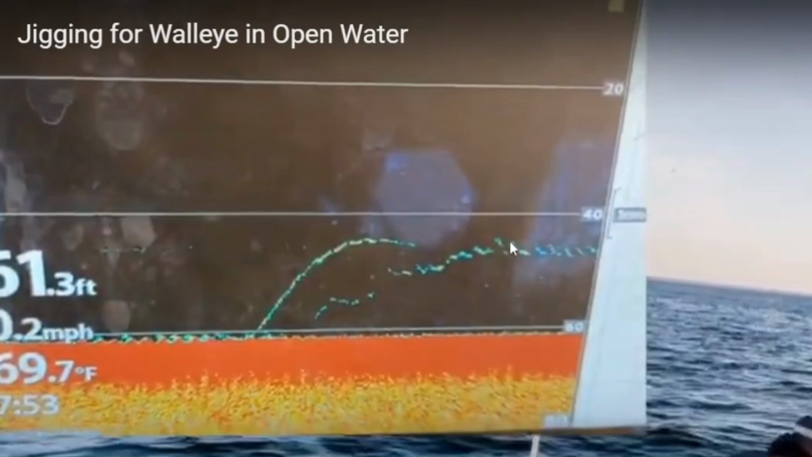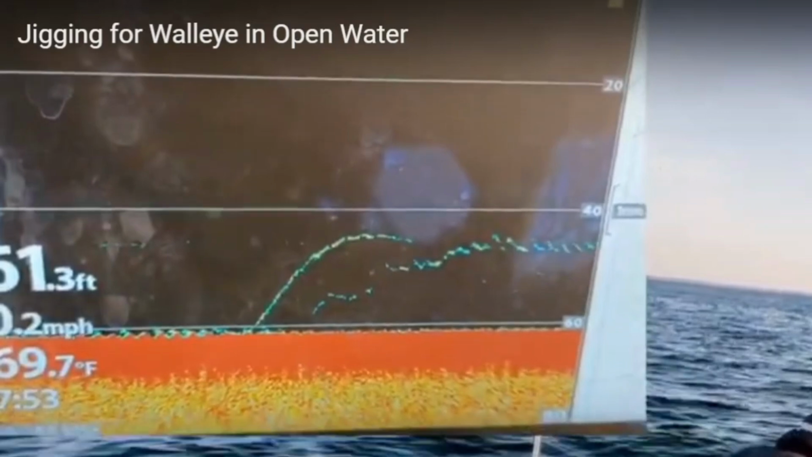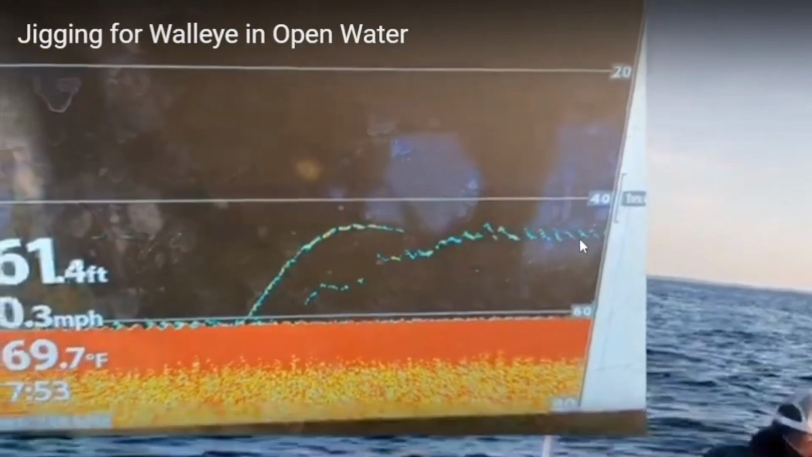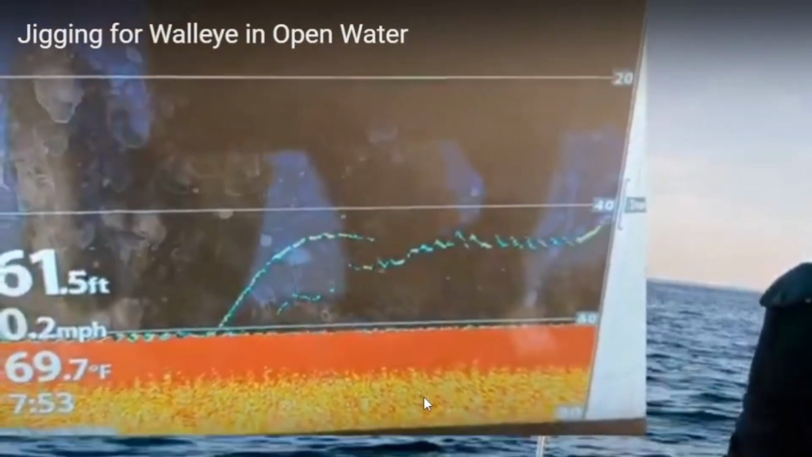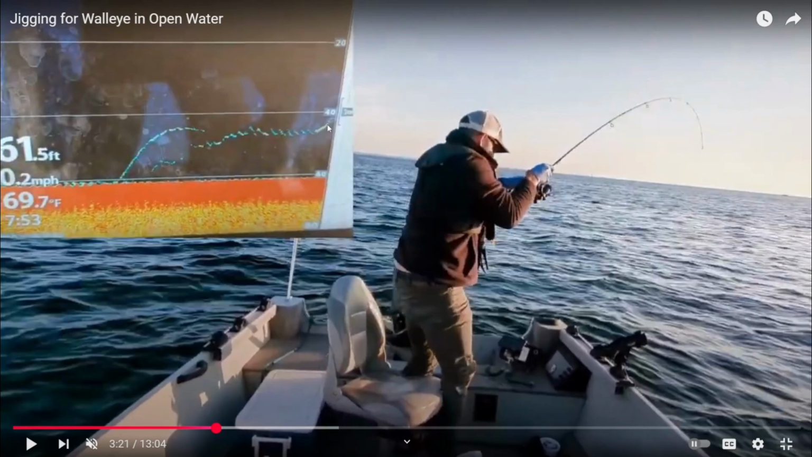You can see me jigging right here, going up and down, up and down. Essentially what I'm doing is bringing my jig to the level where I saw that fish last, and just dangling it around. Now you can see right there, just before I set the hook, that line got a lot thicker, indicating that the fish came back to my lure, and obviously it did because I ended up landing him.